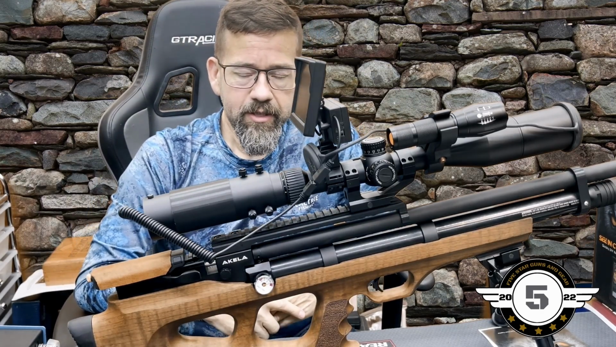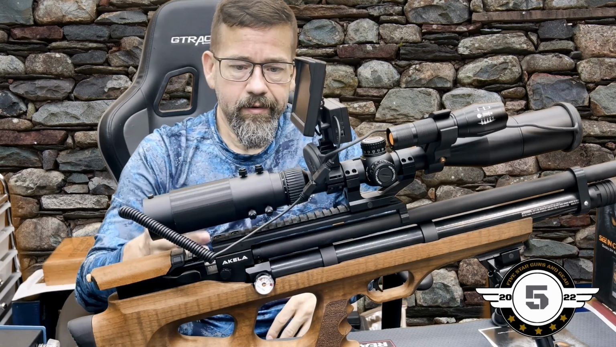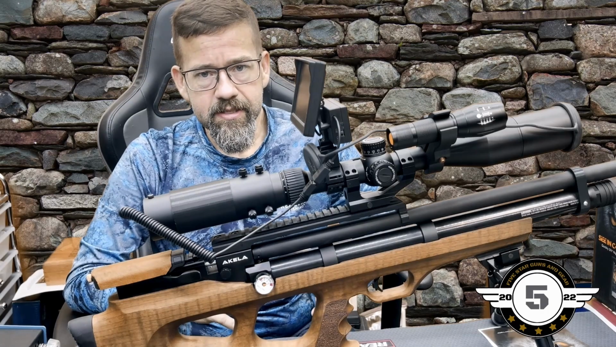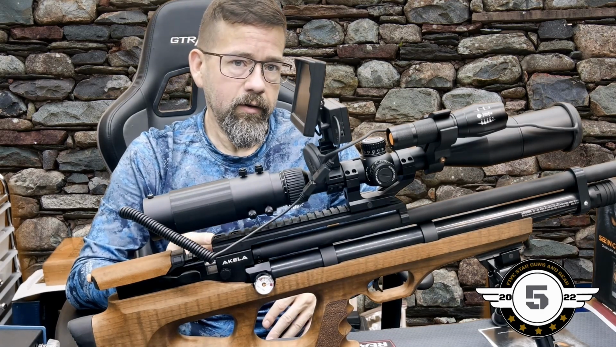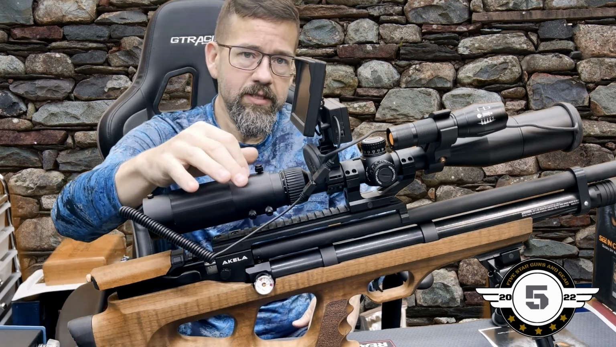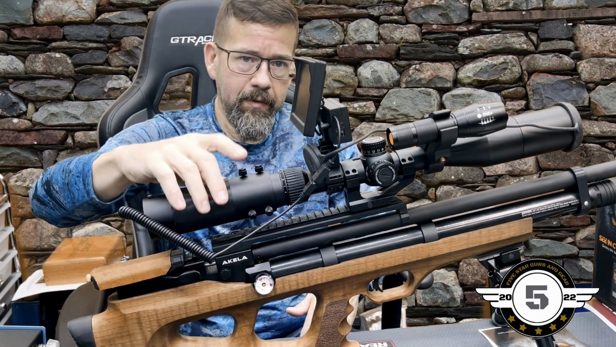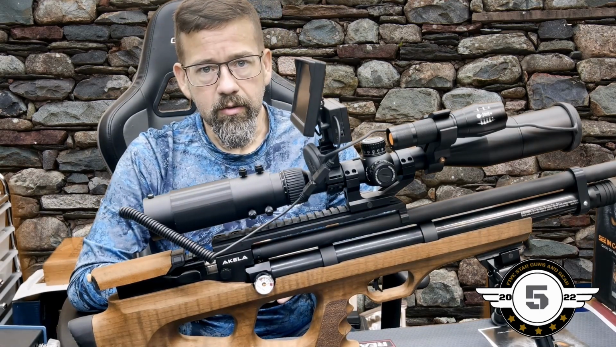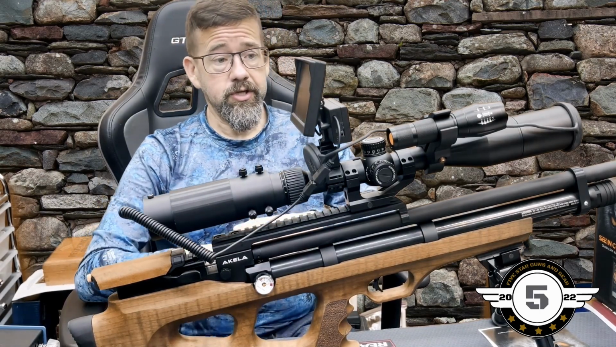If you're just doing bench shooting, target shooting, and this goes out on you, just take it off, throw it to the side, keep shooting, that's fine. But in a hunting scenario, you don't have that opportunity. You don't usually have that time to start messing around. And the minute you start messing with stuff and tinkering with stuff and making noise, you're going to blow your cover and you're going to lose your shot. I guarantee you're going to lose your shot.